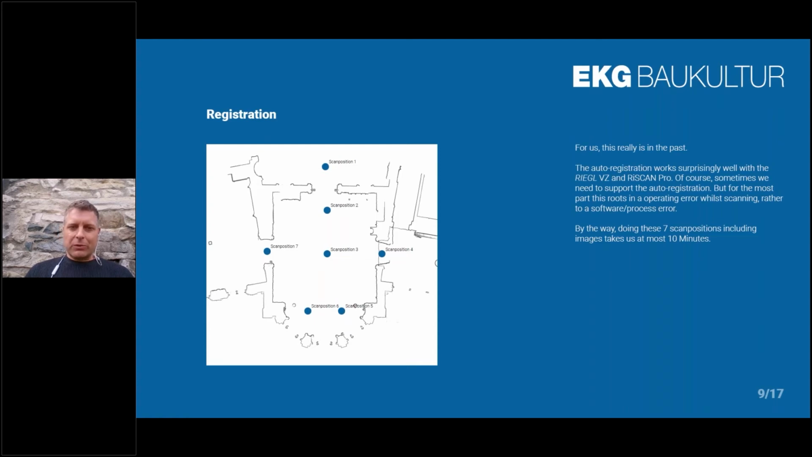So Mr. Studnicka was telling that you have a certain amount of time from one position to the next one. Then GPS, of course, is an issue. Good reception, bad reception. But if you take care of some basic operating steps and rules, you're really safe that automatic scan registration, even for hundreds of scans through different departments, interior, exterior, works quite well.